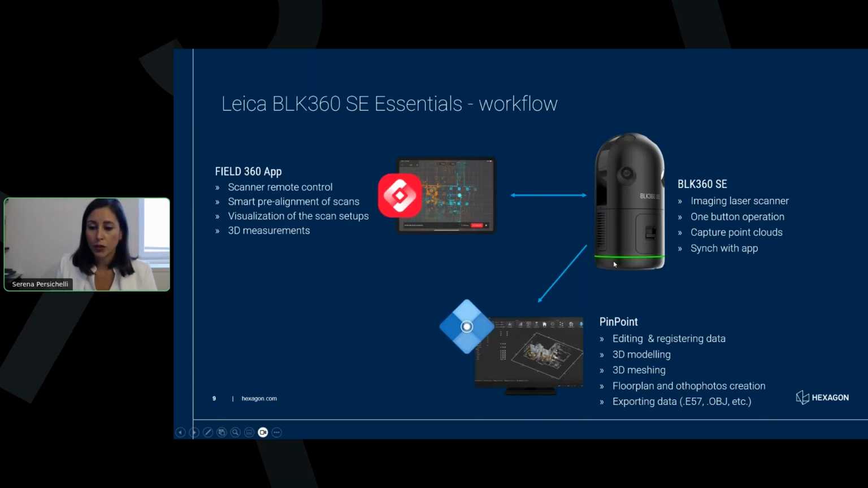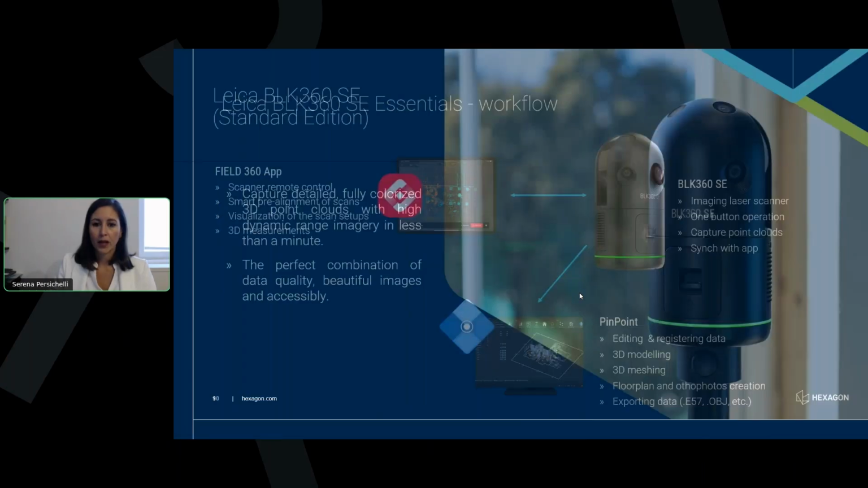Then you will be able to start the work in the office, from editing to registering. And this will be the easy part, because you will see the software is extremely user-friendly. And at this point, you will be able to start working on your deliverables like 3D models, meshes, you can generate floor plans, orthophotos, and of course, you can export your data in multiple formats. But you will learn more about that later when the presentation from Marcus will be live.